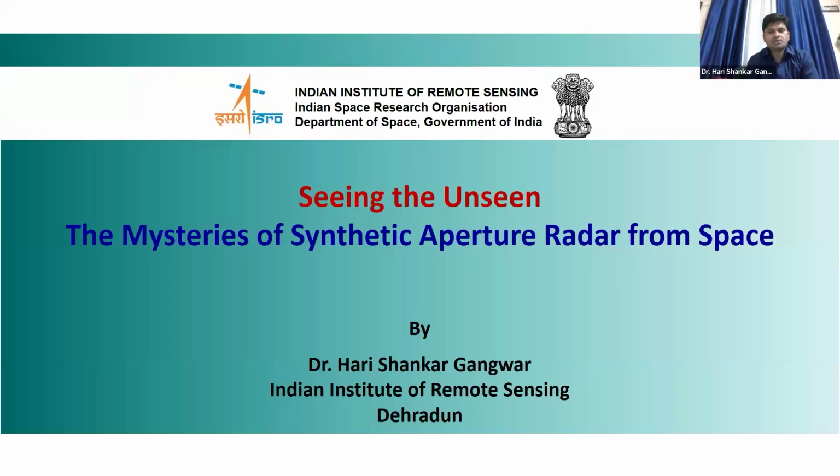Radar can be used for many purposes, but here we will use radar for remote sensing, and we will see what specific things can be captured by radar devices when they are on a space platform.